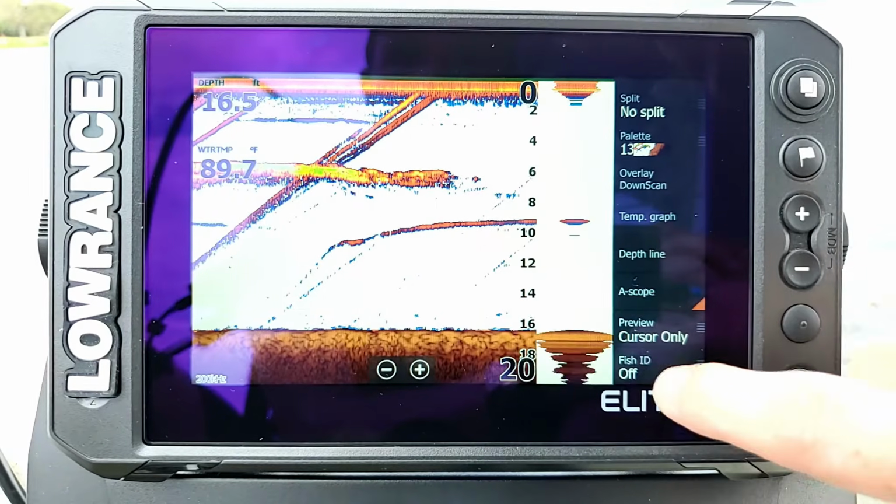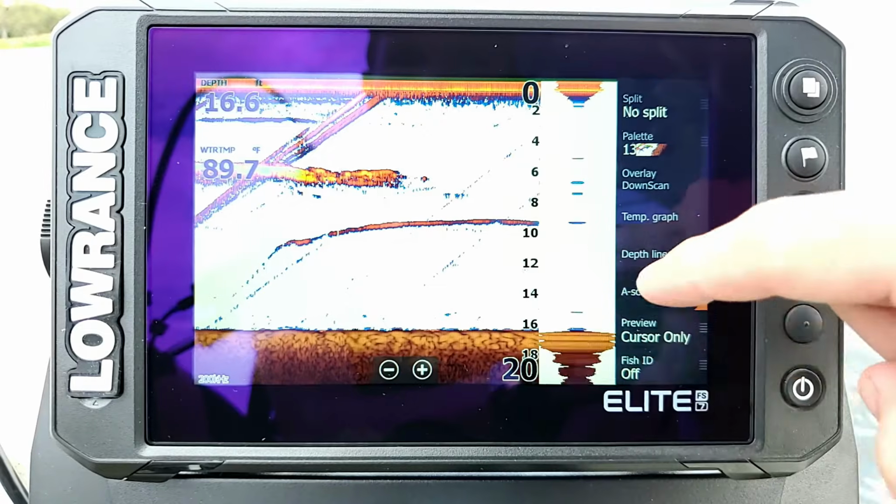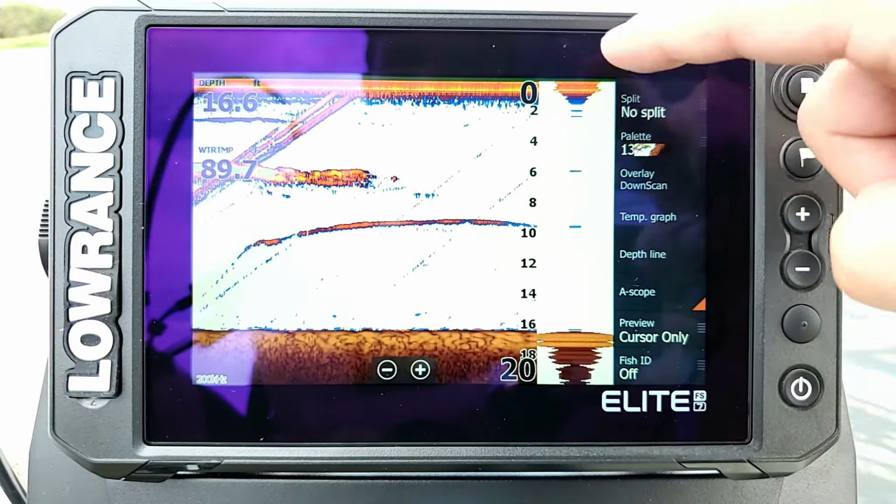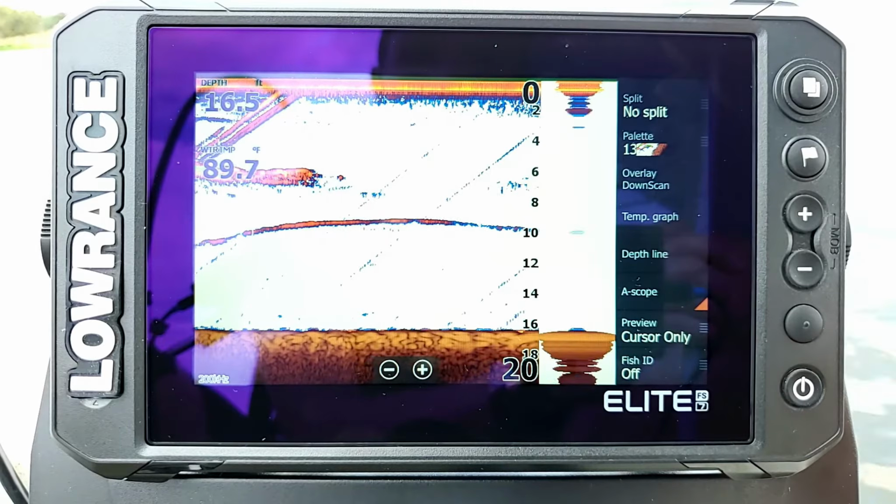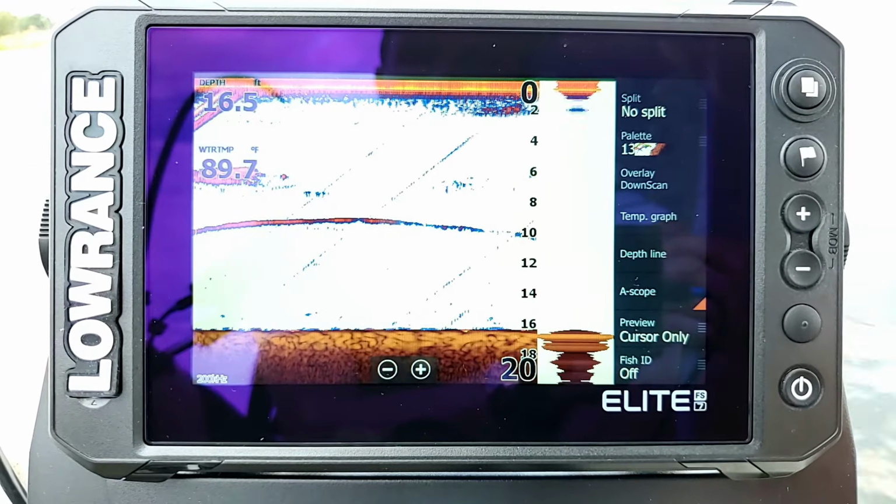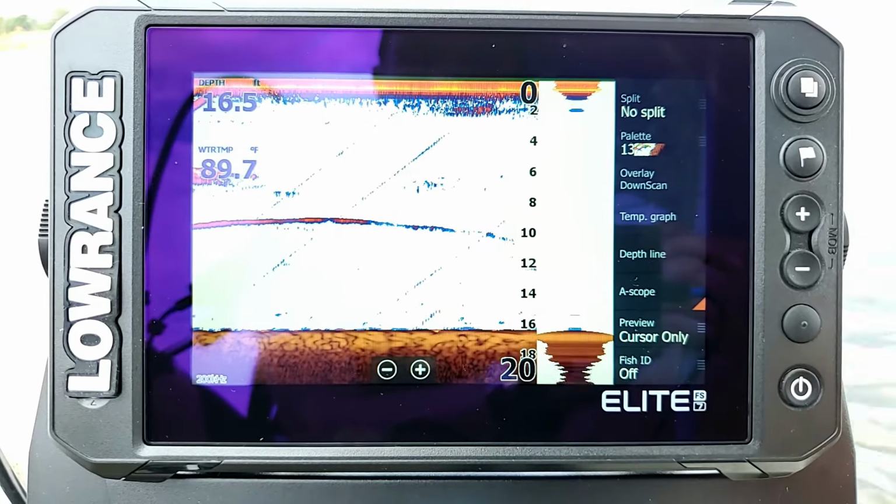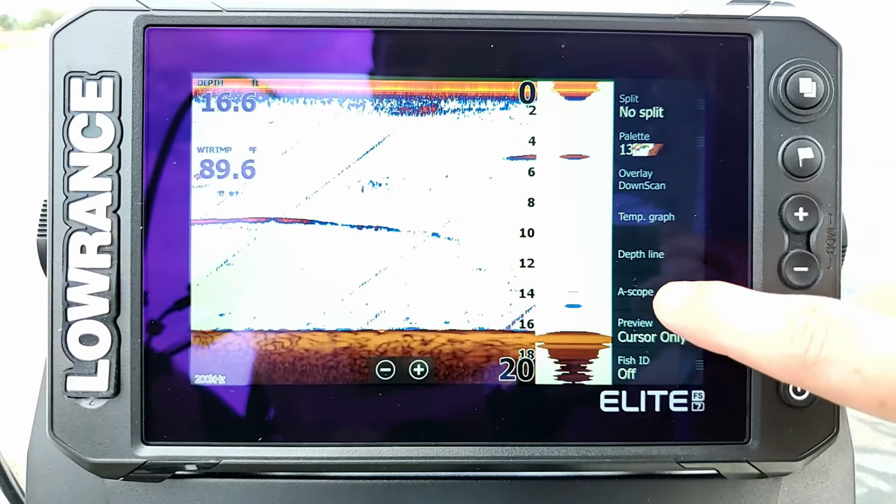Now what this does, it's kind of like a vertical flasher on the screen right there. It just kind of gives you an indication of where objects are showing up as they're being written across the screen there. To me, it just kind of fills up a little bit too much screen, so I don't care for it myself. But those guys who really like the flasher mode, but they don't want to run a split screen, this is a really good option for them. But for now, I'm going to turn mine off.